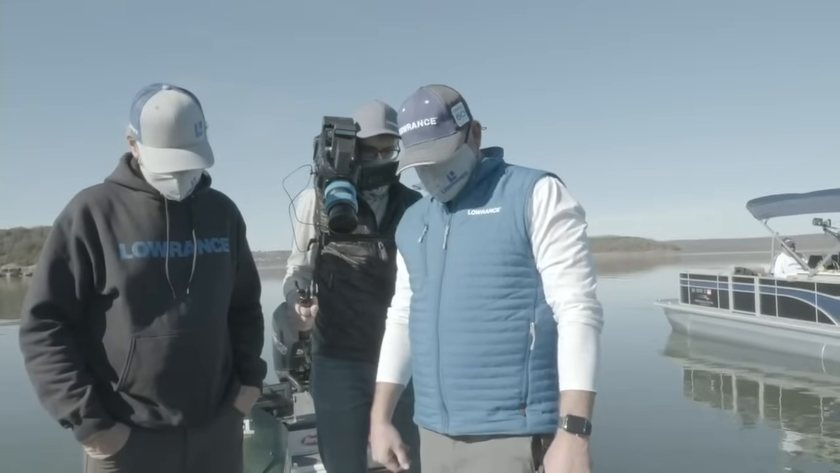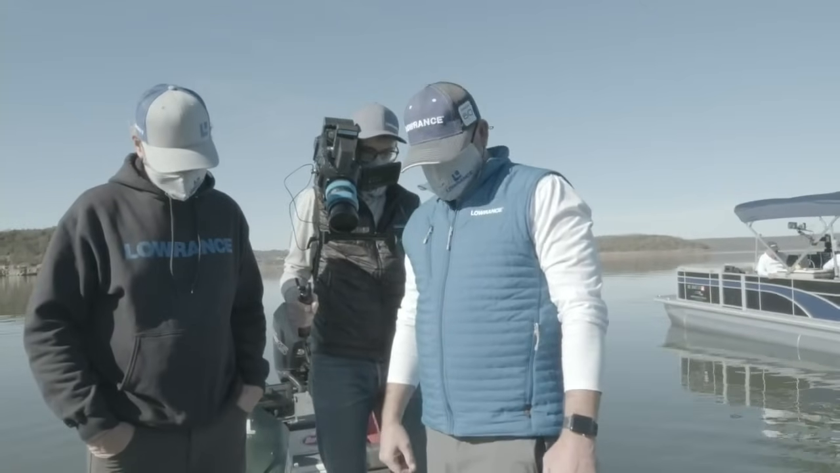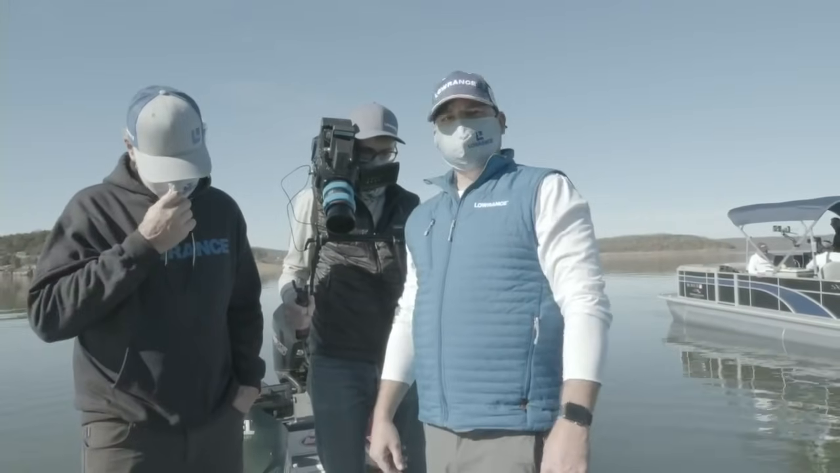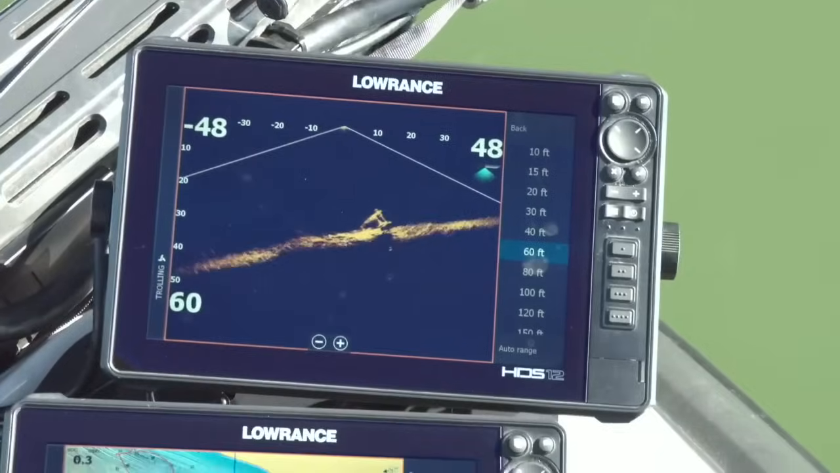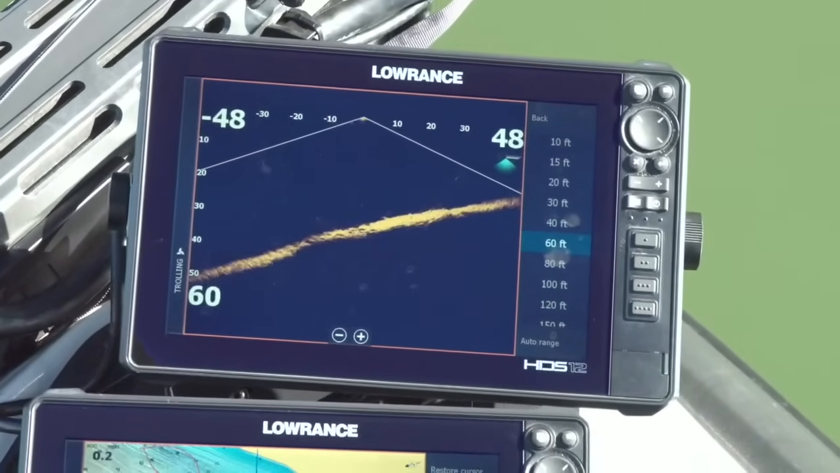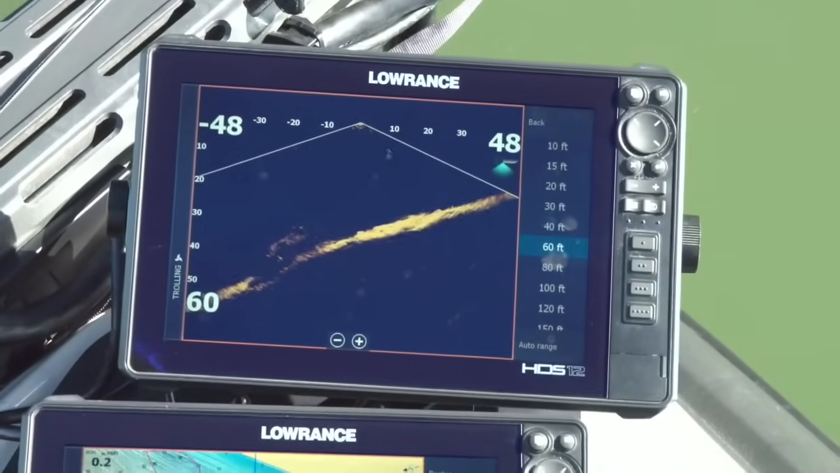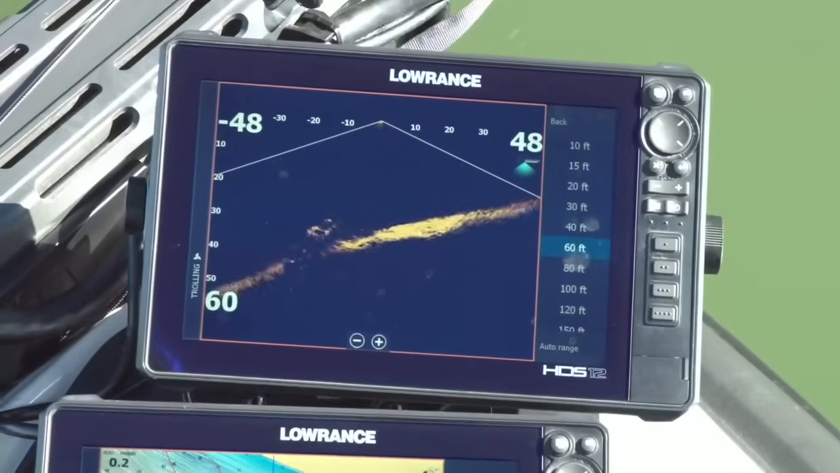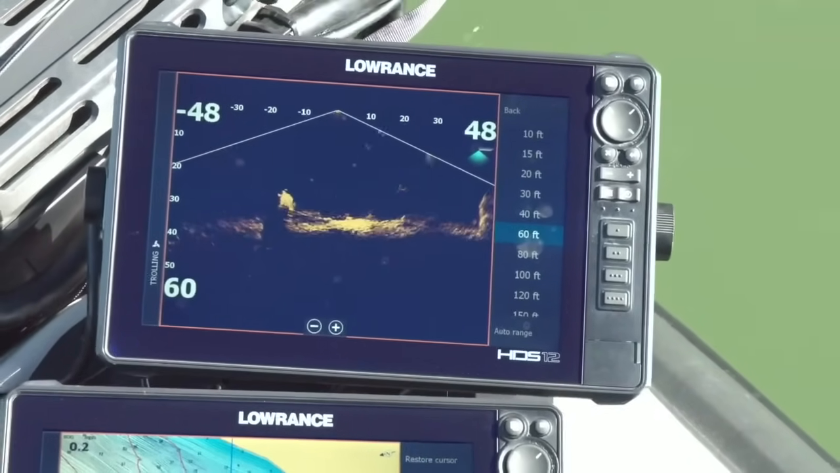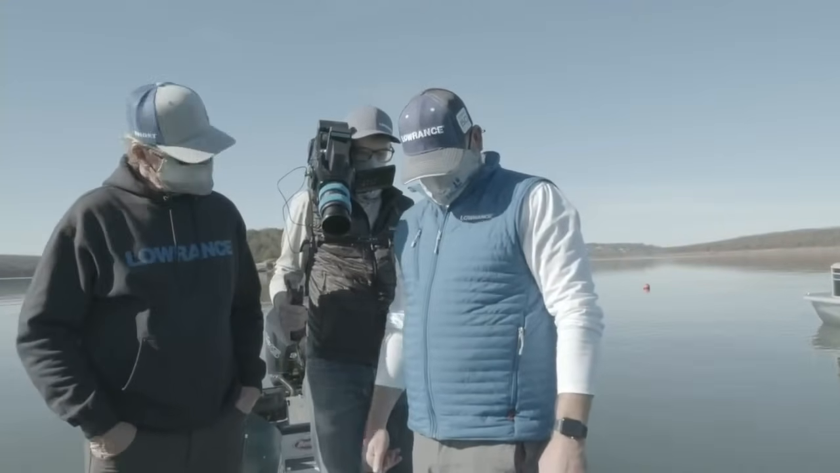Really, this is another example of exactly why we build technology like this, because when you're out here, we've drifted off of it now, right? We're out in the middle of the flat, and you think this big lake's got to be full of fish everywhere. No, fish relate to structure. And with this, you can not only see the structure, but you can see how they relate to that structure. And again, are you making the right presentation to them or not? Well, this technology right here will forever change the way we fish. So I'm really excited about that.